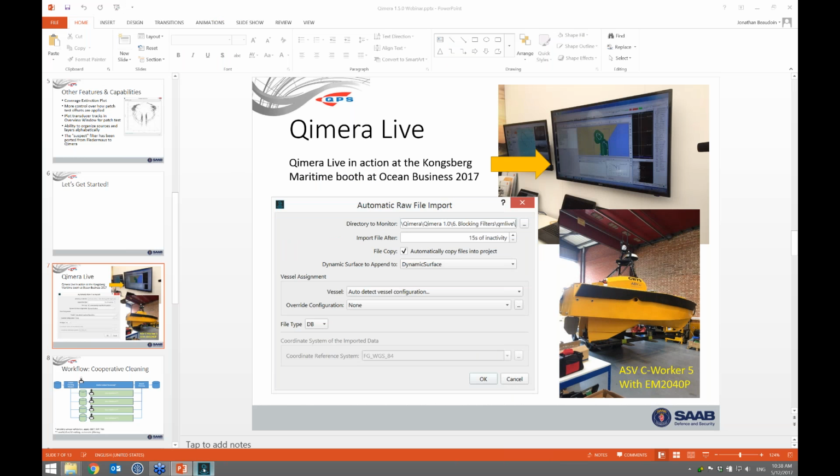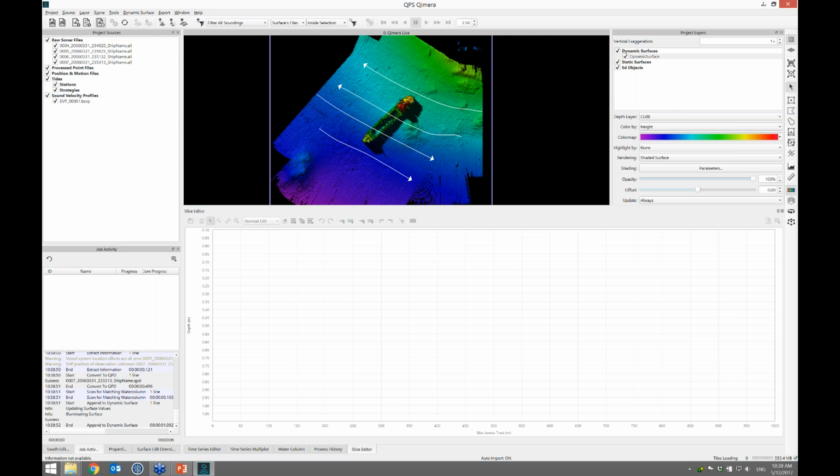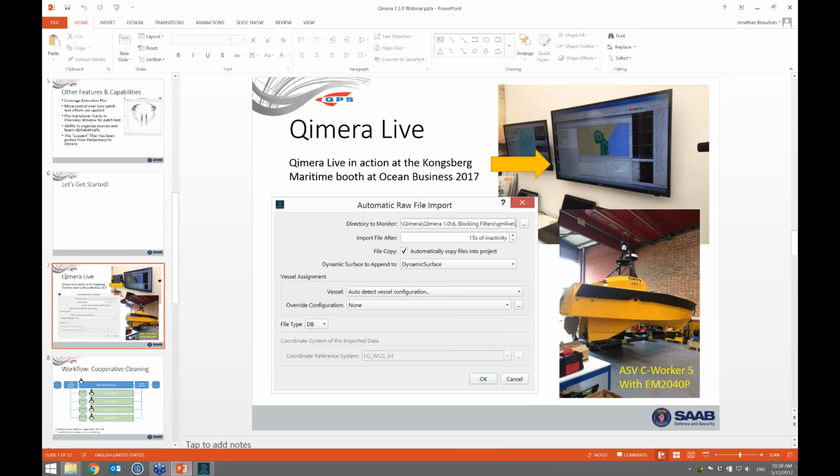So that's running. We probably have most of that data in now. There's 4 lines. I think there's 6 in total. So we'll just leave that running in the background. There's just 6 lines coming in. So let's jump to the next section,